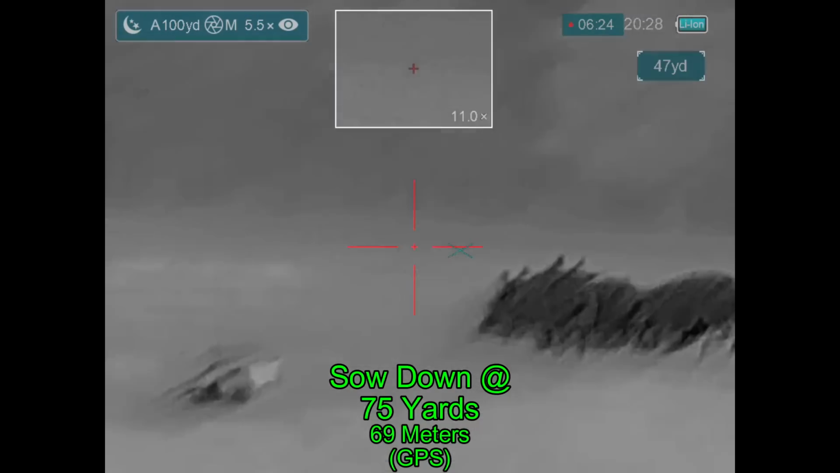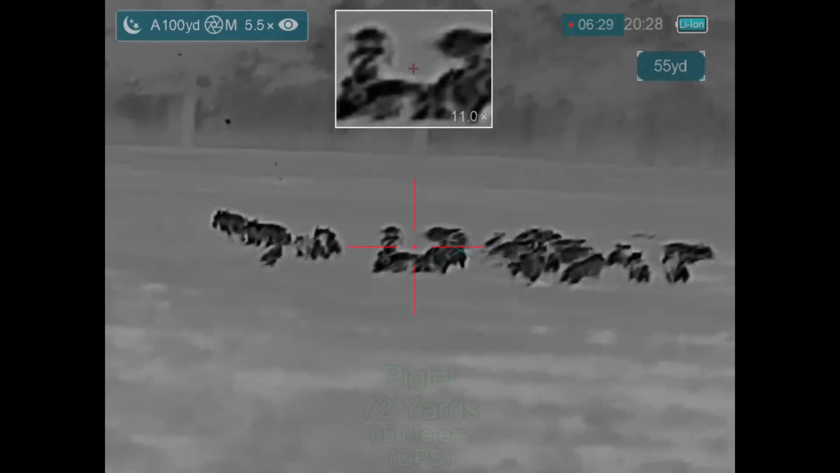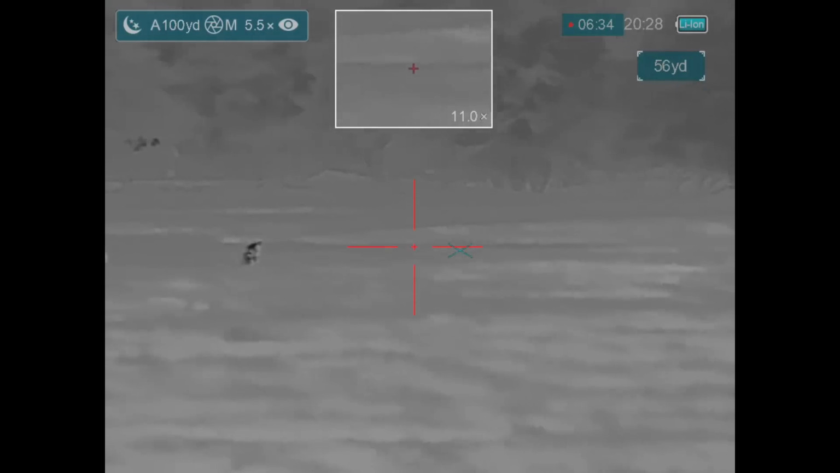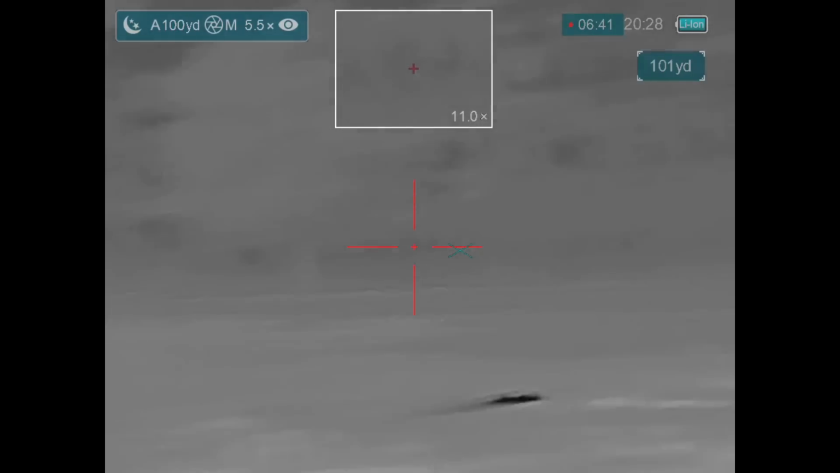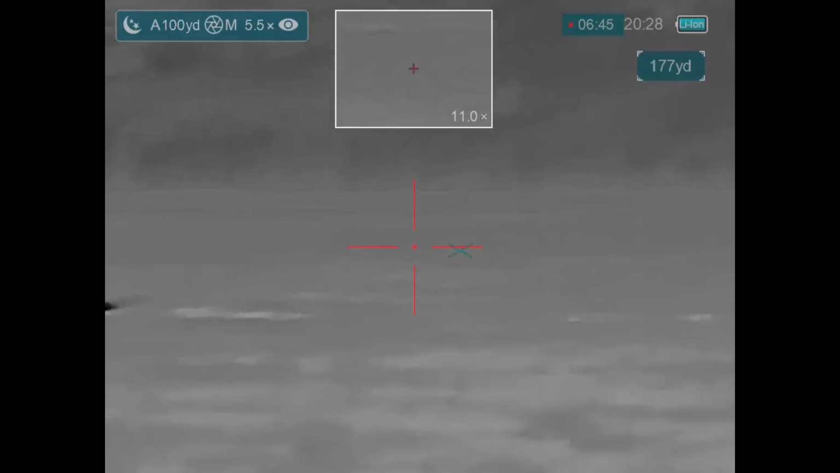He goes down. I hit a sow twice. She's going to go down. I managed to hit a piglet there. I stopped firing because of the cattle in the background. All the piglets are in front of the cattle. There's no shot there. The sow has collapsed. Nothing has run off to the left that I have a shot opportunity for.